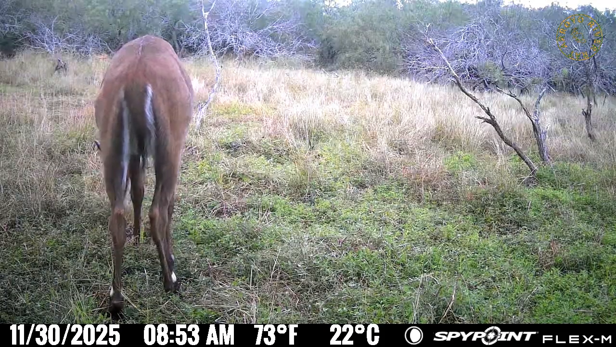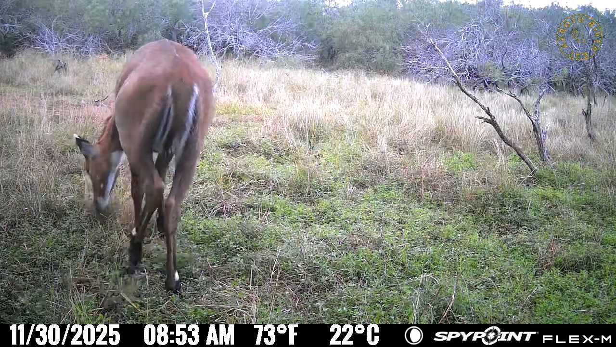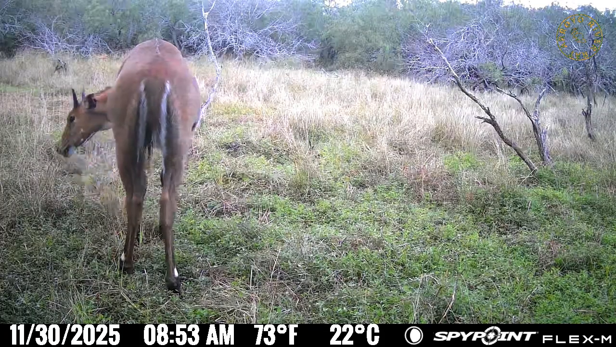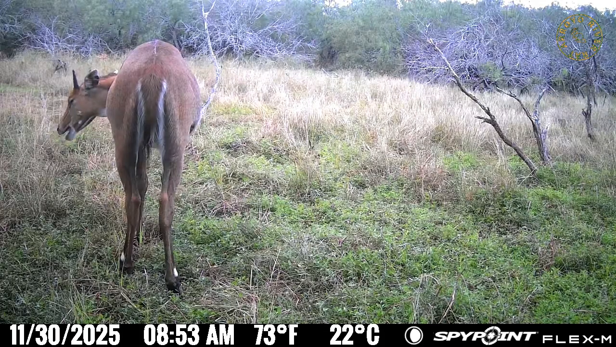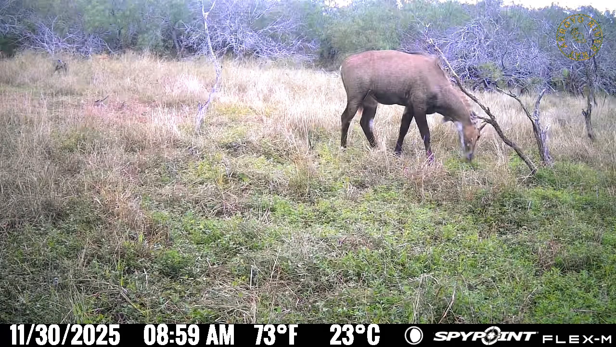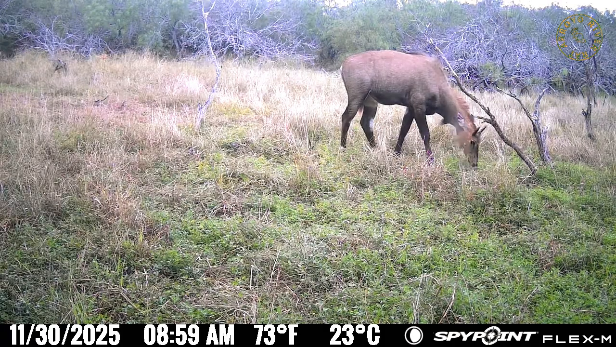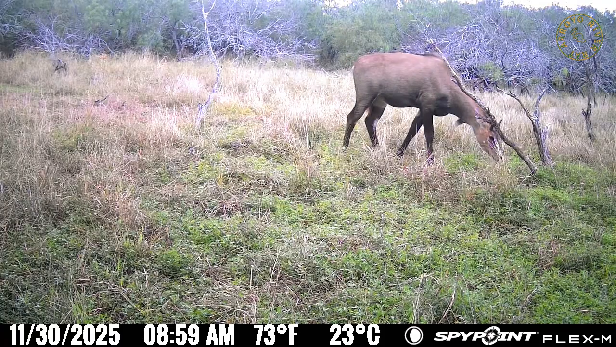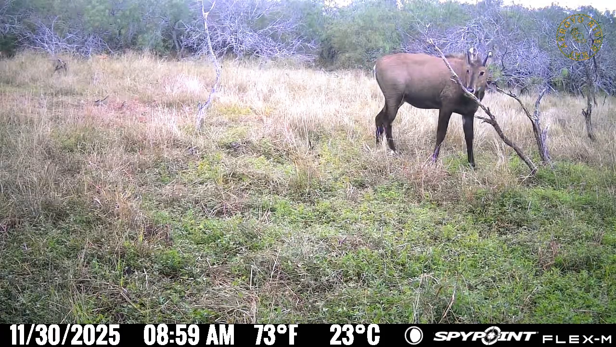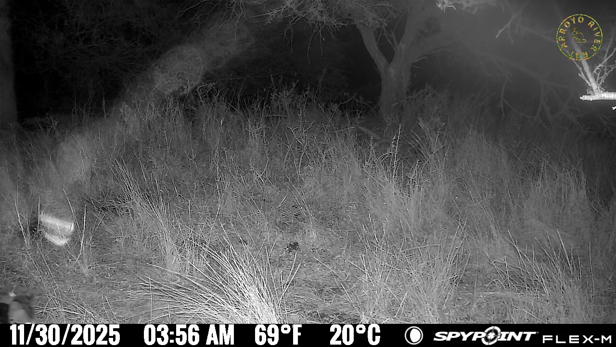I'm guessing that's a Nilgai. It looks pretty tall. Yeah, it's a bull Nilgai. I see its horns. But it's young because of the color. I'm saying it's kind of more brown, and that's a sign it is young. This is a little darker Nilgai, maybe just a different angle, but he's a bit older. Got a nice set of little horns.